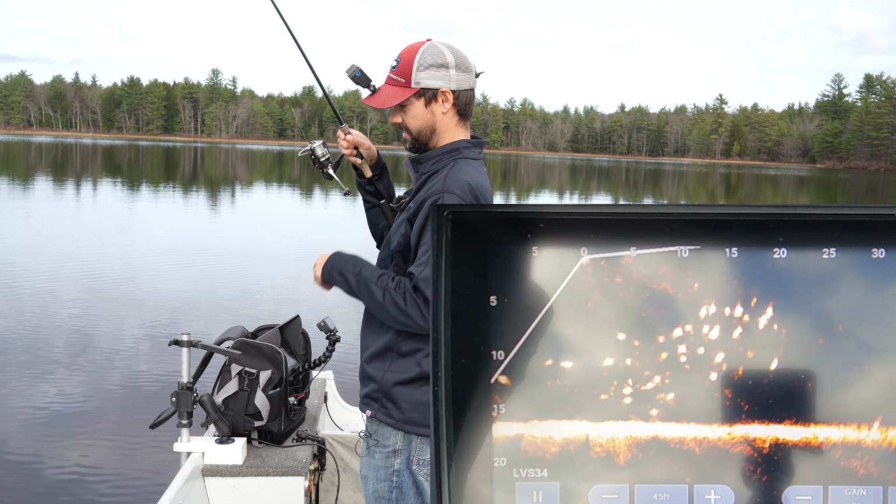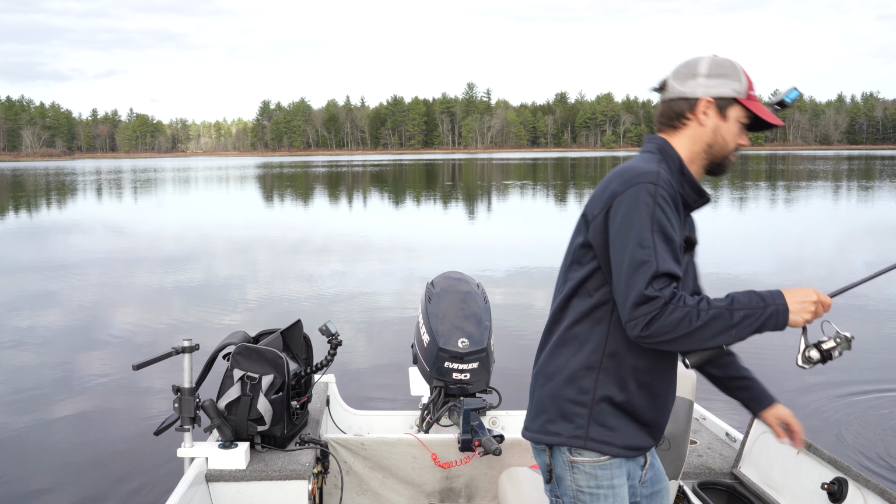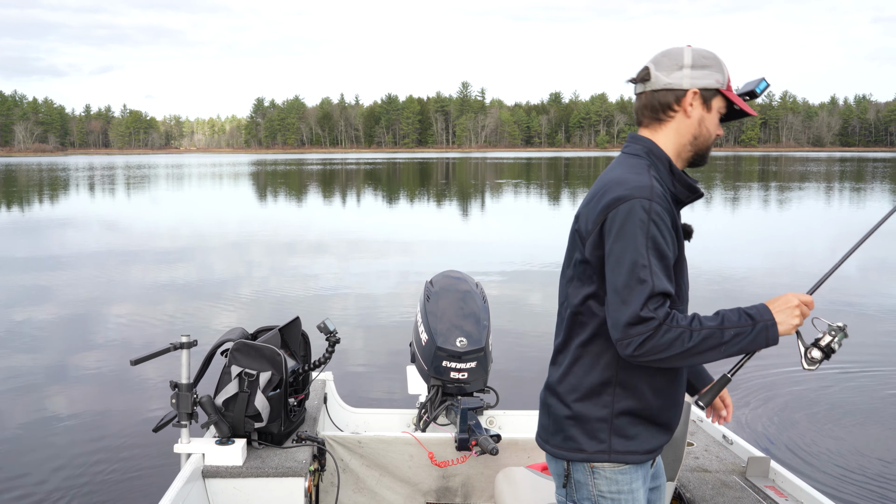Got him from behind me. Oh, they're big. Aren't these just like a super pretty fish, guys? Super pretty. I'll let the boat slowly drift over these guys. I'm gonna tap it in forward to slow me down completely.